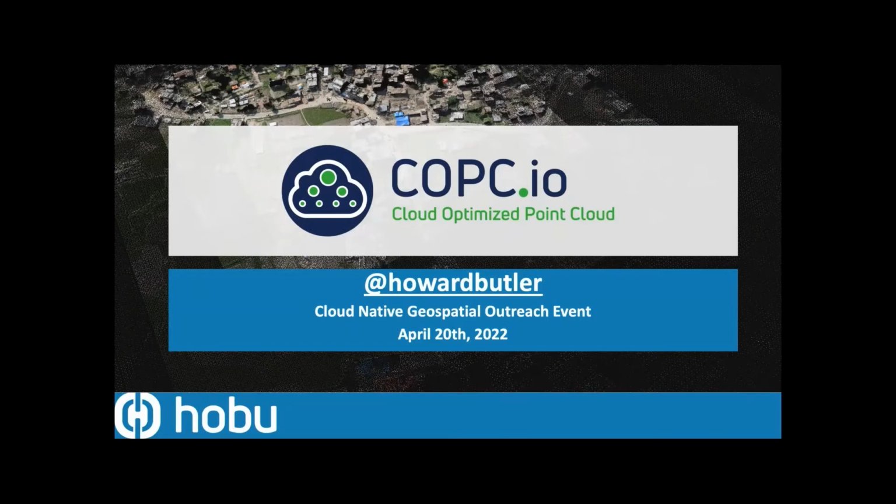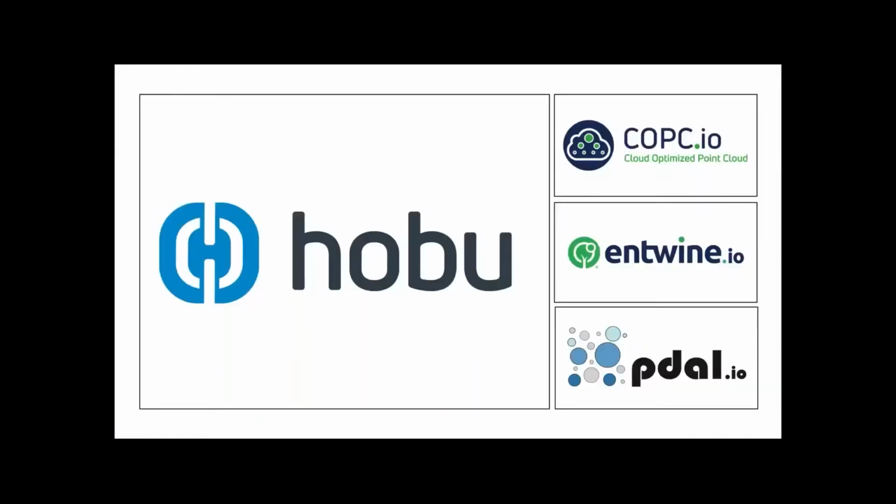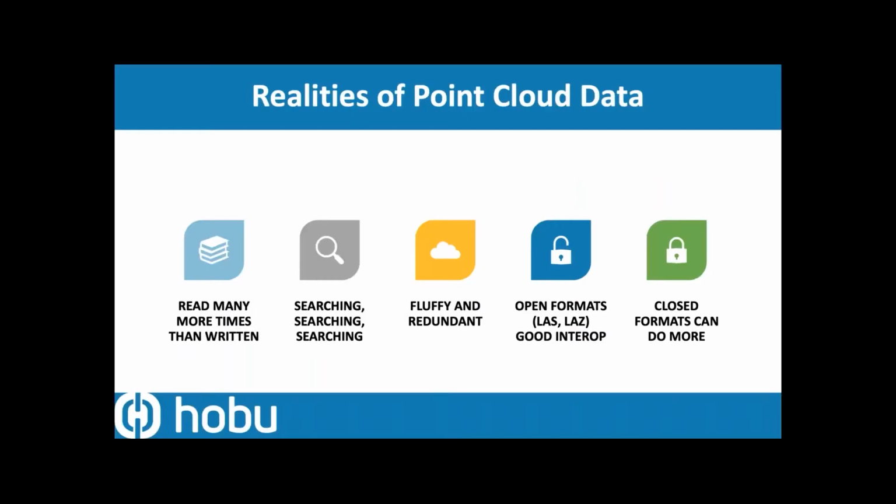My name's Howard Butler. You can find me on Twitter. I have a company in Iowa City, Iowa called Hobu Inc., and we've been doing open source software for point cloud data and point cloud data management for more than a decade. Our latest effort here is COPC, or Cloud Optimized Point Cloud, which we're talking about today, but we've also done a lot of work on point cloud organization with Entwine, and then of course the open source library called PDAL.